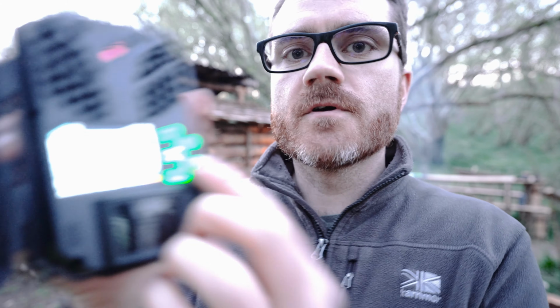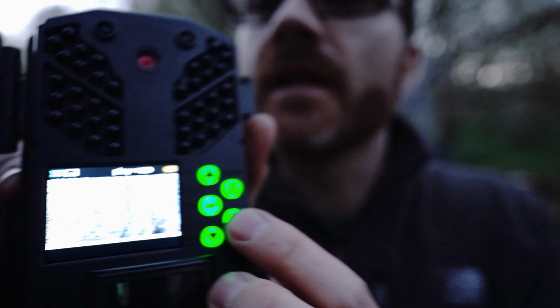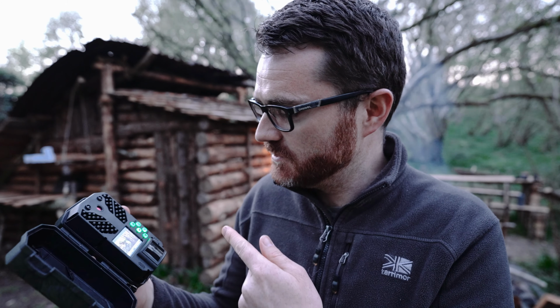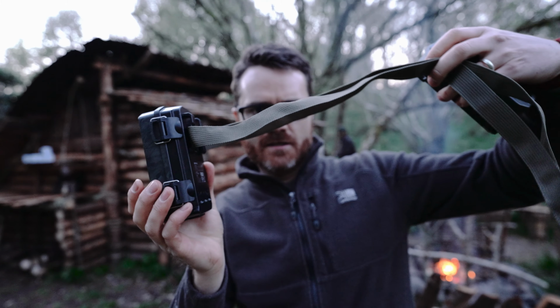If I tap through, I can switch between photo mode, video mode, and then I can go into playback mode as well. There's nothing worth playing here at the minute, but that's just quite nice that everything's just on that screen. You don't have to take the memory card out. Yeah, you get a pile of accessories with it, including lots of really long webbing so you can attach it to a tree, and that's what we're going to be using tonight.